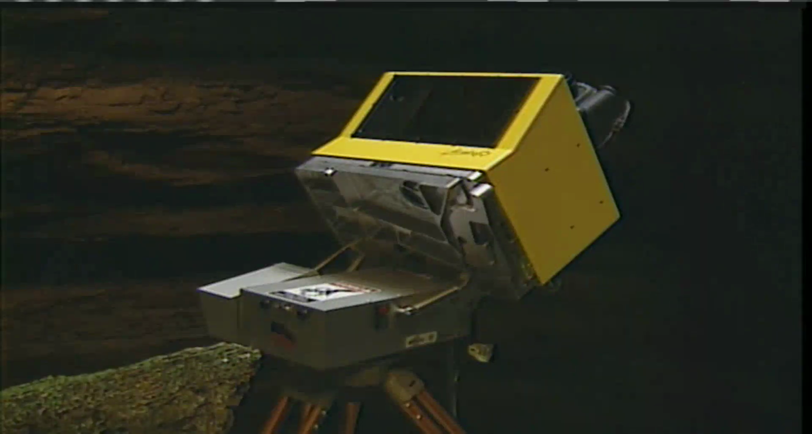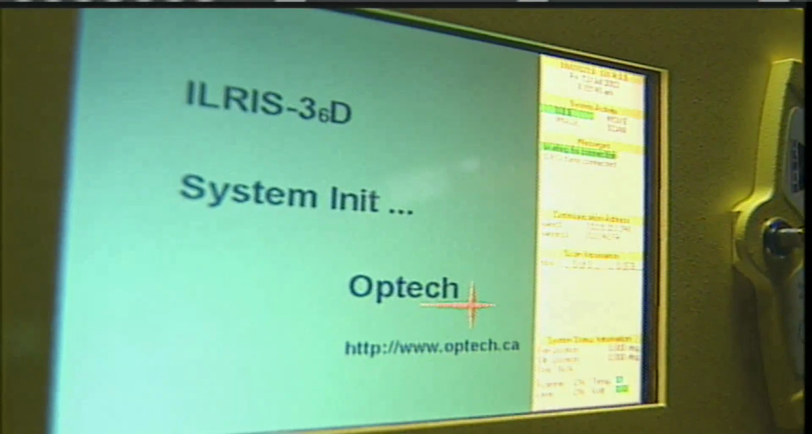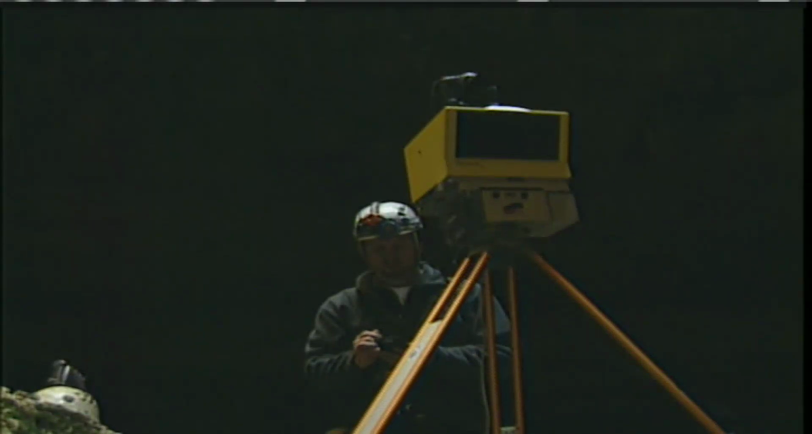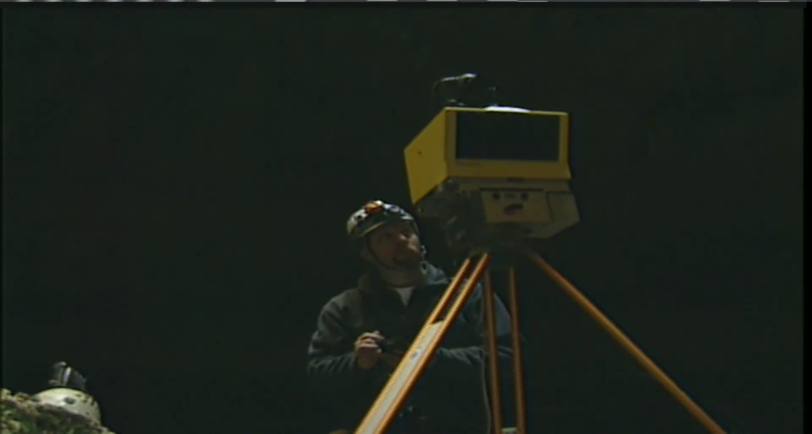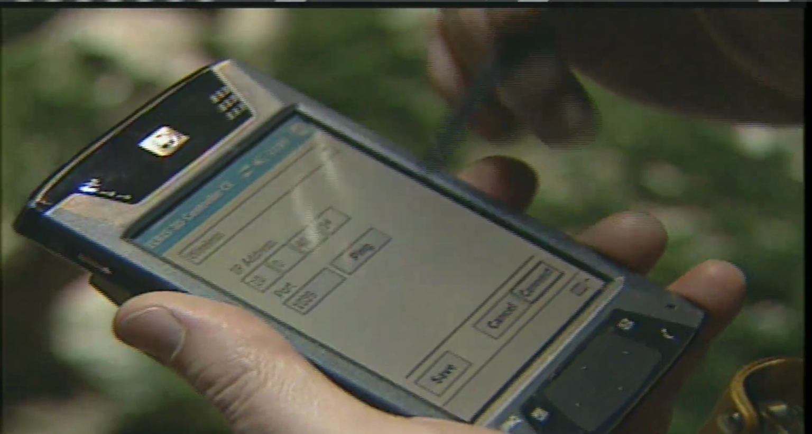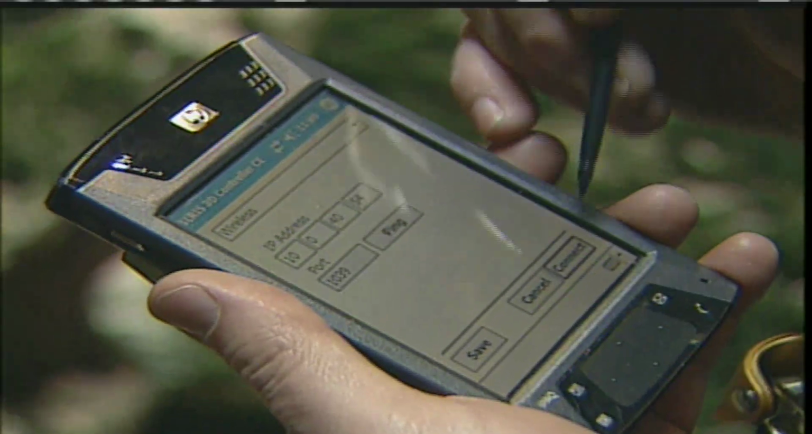This is called an Illaris 360, and it's a LIDAR scanner. While that's booting, I'll open up the software that controls it. LIDAR is just like radar or sonar, except it uses laser light instead of sound or radio waves. Okay, and then we've got about 30 seconds, 60 seconds while it boots.